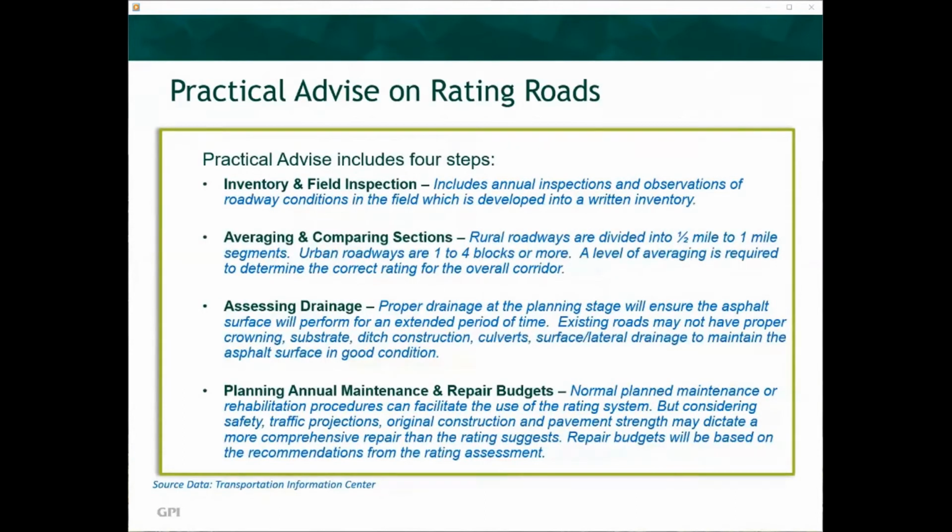The practical advice on rating roads is divided into 4 steps. The first is inventory and field inspection. It includes annual inspections and observations of roadway conditions in the field, which is developed into a written inventory. The second is averaging and comparing sections. Rural roadways are divided into half-mile to 1-mile segments. Urban roadways are 1 to 4 blocks or more. A level of averaging is required to determine the correct rating for the overall corridor.